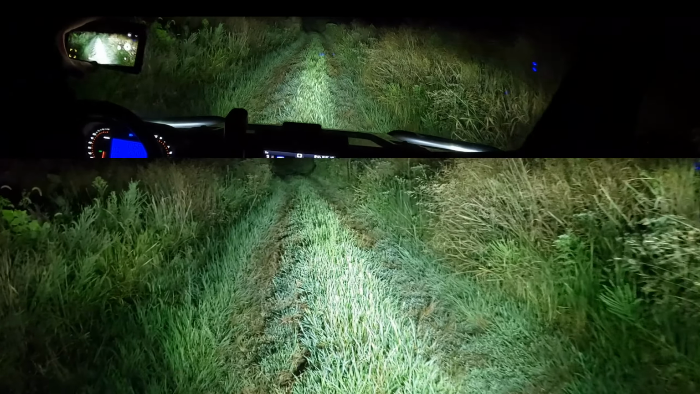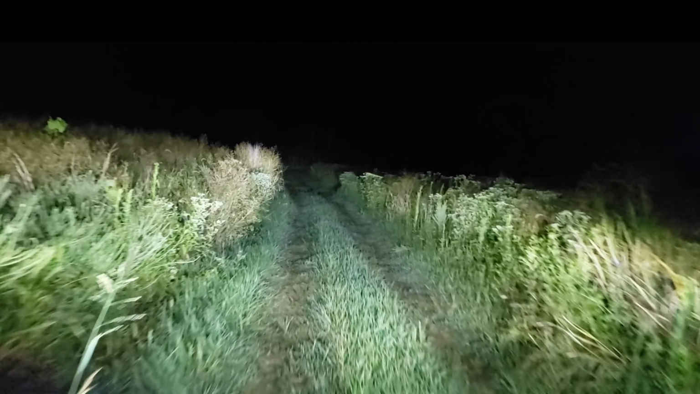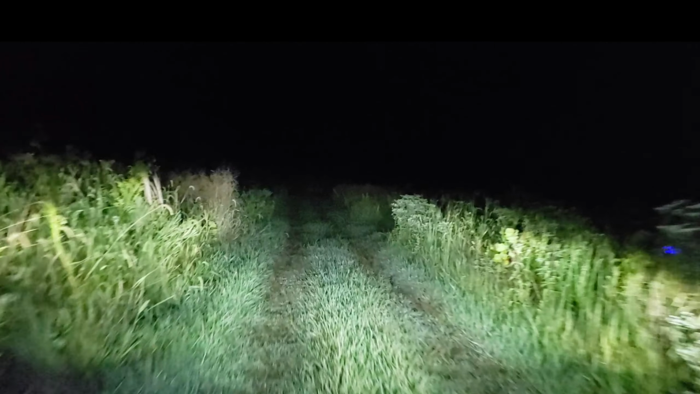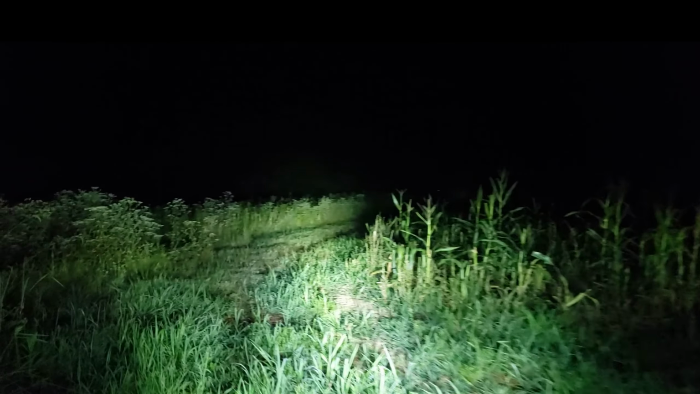Turning off. So here's the high beam headlights. Just got a new respect for that LED light. Here's the low beams. Oh, there's the high beam headlights, but now let's go back to the new LED Rigid. Oh yeah, it's beautiful. I love the new light bar.